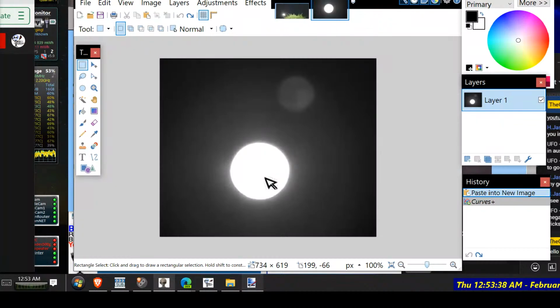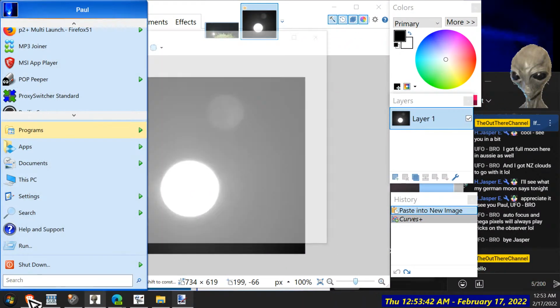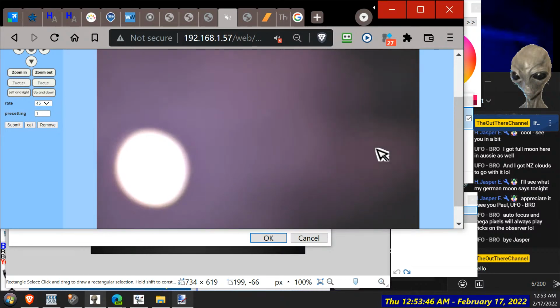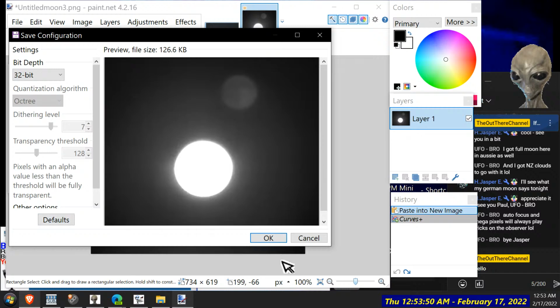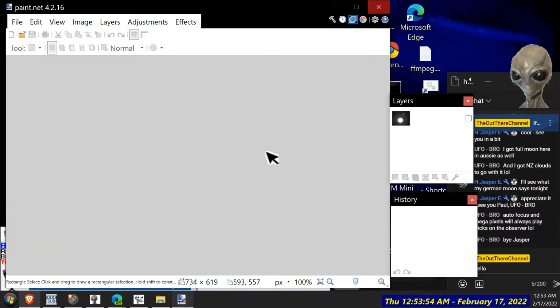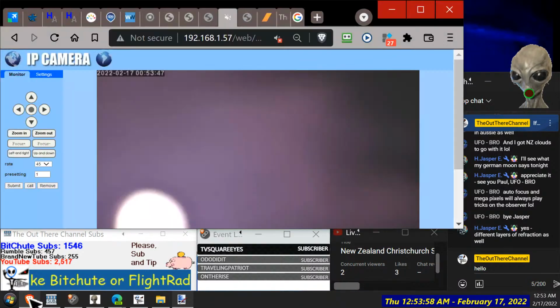Okay. And that last one. Now it's just using starlight sensors this time. Let's zoom back out on it. Alright, still saving. Get rid of that. One quick look and then we'll wrap up.